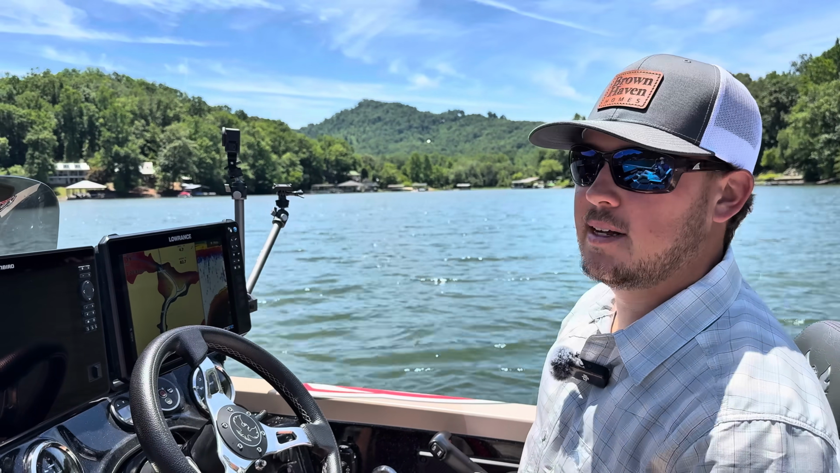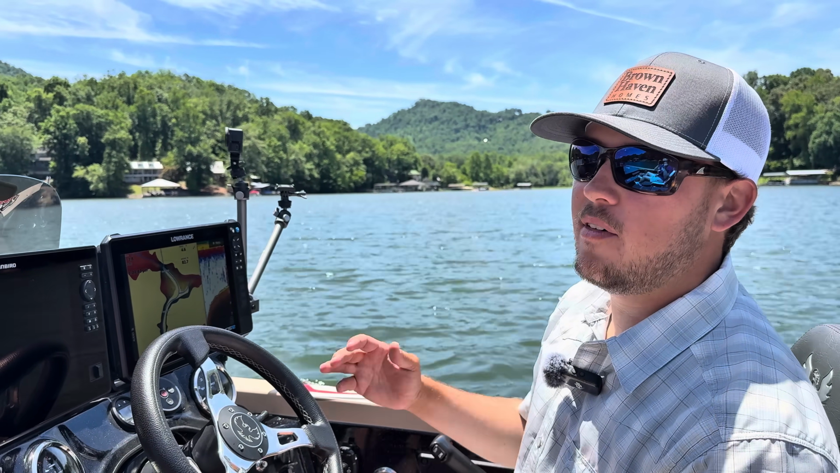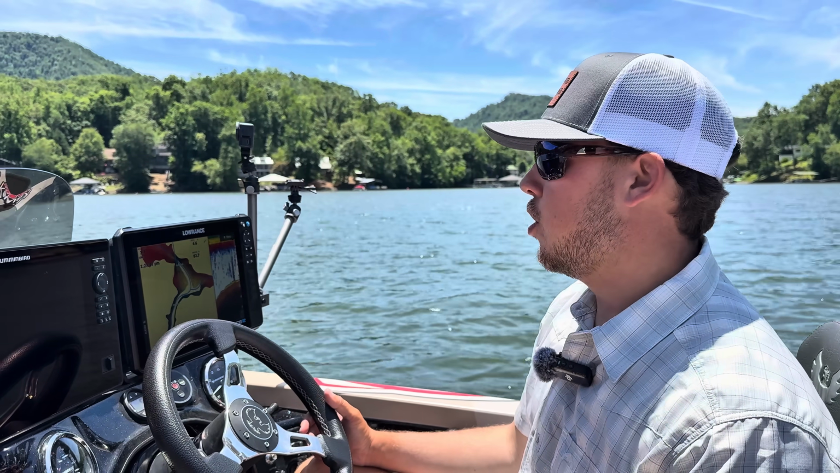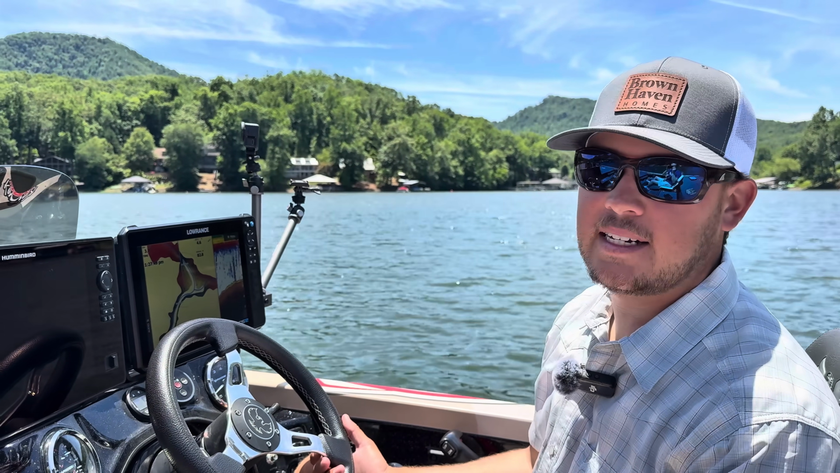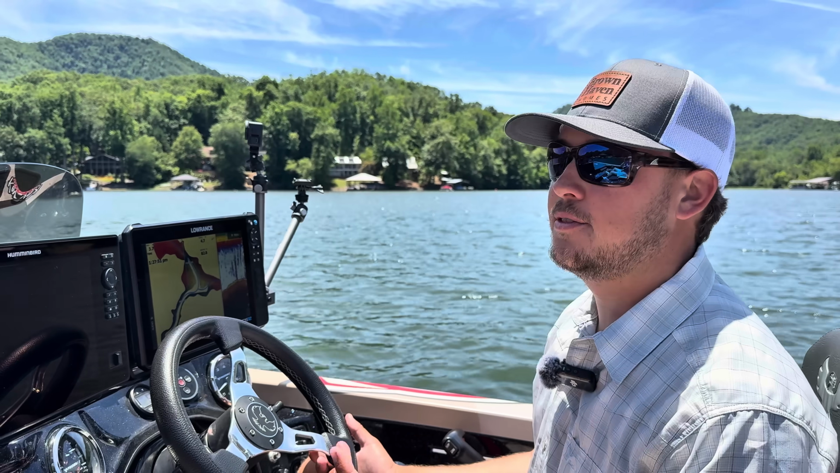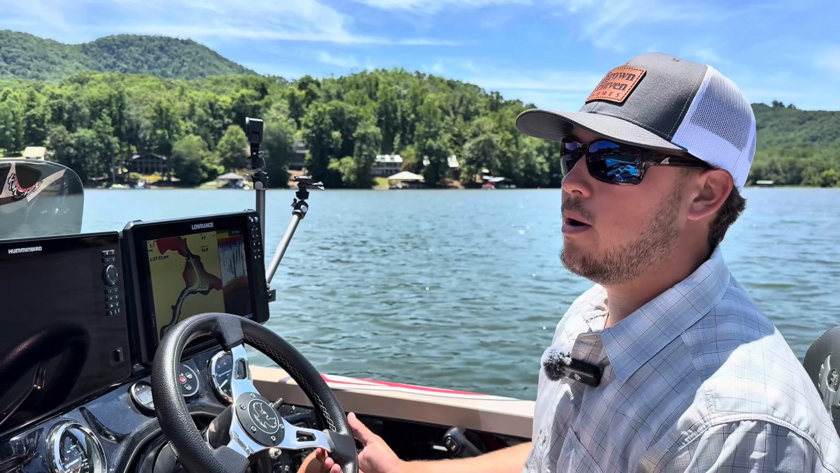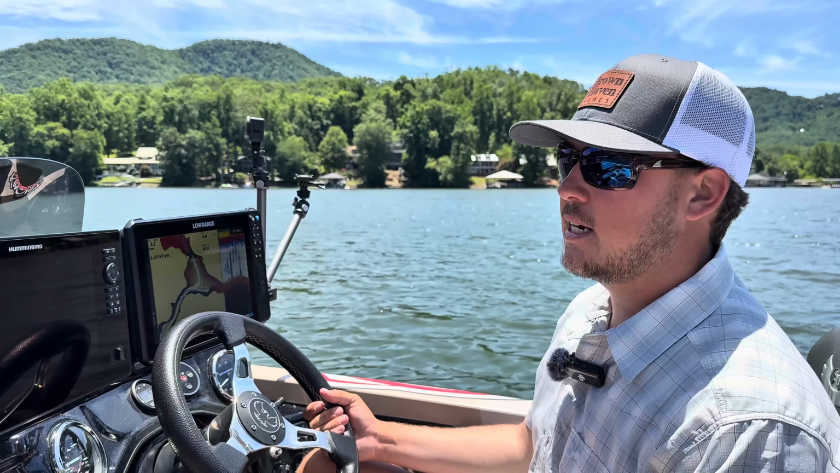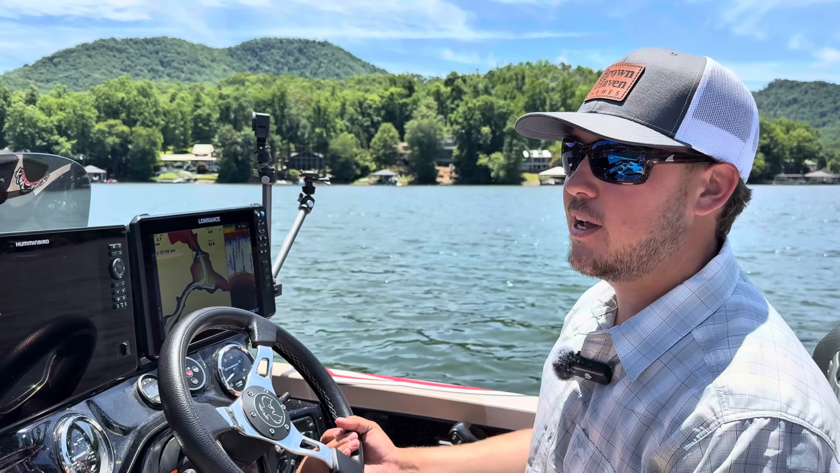Today we got something really cool, something that y'all have asked me a lot about. So I recently changed back to Garmin Livescope. I had Lowrance Active Target for my forward facing sonar, Active Target 2 that is, and I just went back to a Garmin Livescope not too long ago, and a lot of you guys have been asking about it. Y'all loved the Livescope settings video last year.